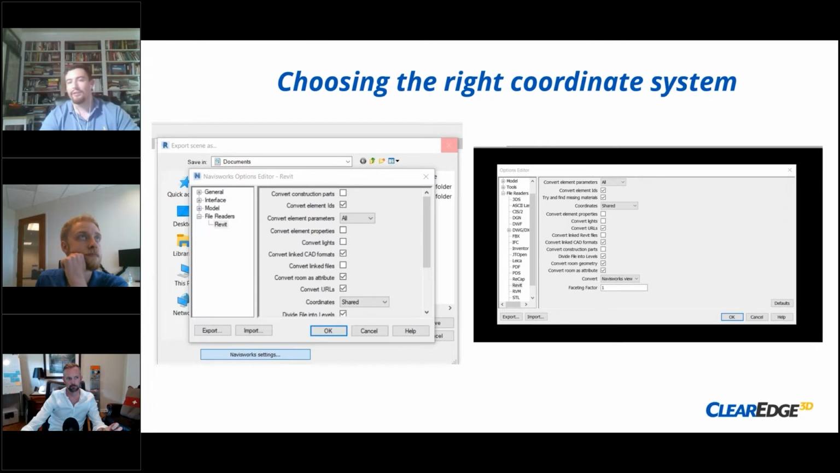Turns out I'm using one unit, someone else is using another unit. Similar kind of problem here. So what I want to highlight here is basically where you can define those units. Over on the left, we actually have Revit. If you're exporting out the NWC from Revit directly, especially if you have the Navisworks plugin for Revit, right